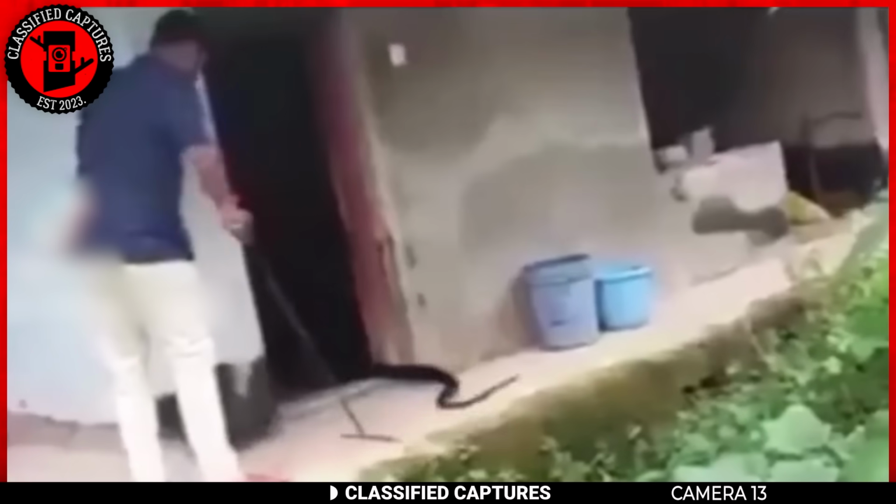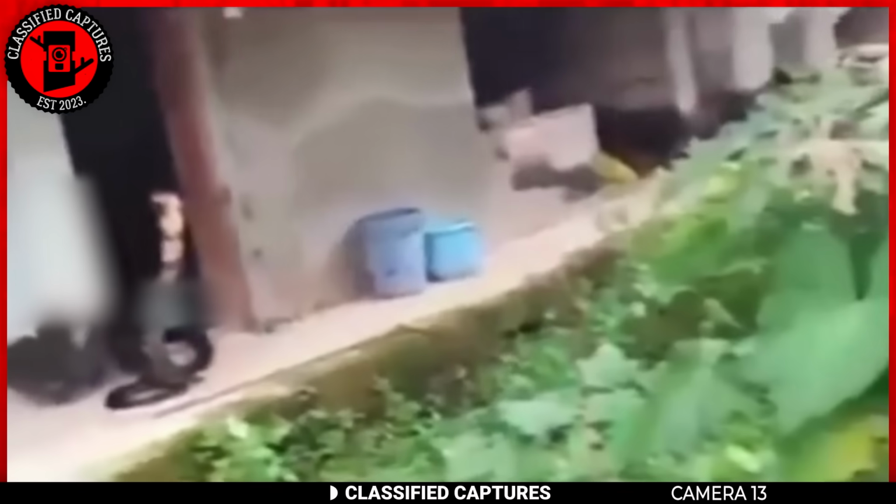In this bizarre footage, a man finds the tail of a snake sticking out of his door. Not one to shy away, he attempts to coax it out with a stick. But lo and behold, the stick doesn't cut it. Instead, he ends up pulling out a massive cobra, neck flared out, ready to strike. The startled man leaps back, chucking the stick like a hot potato.